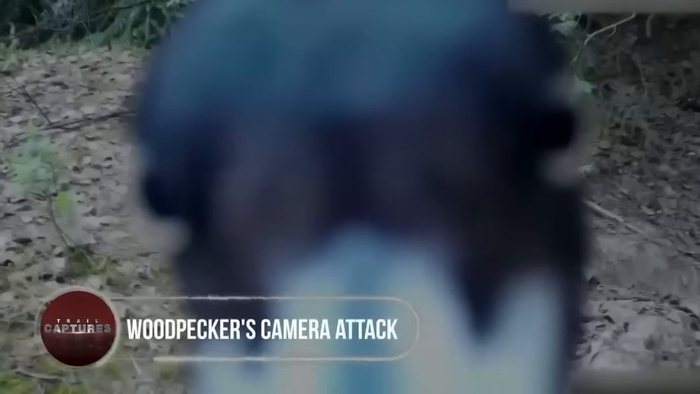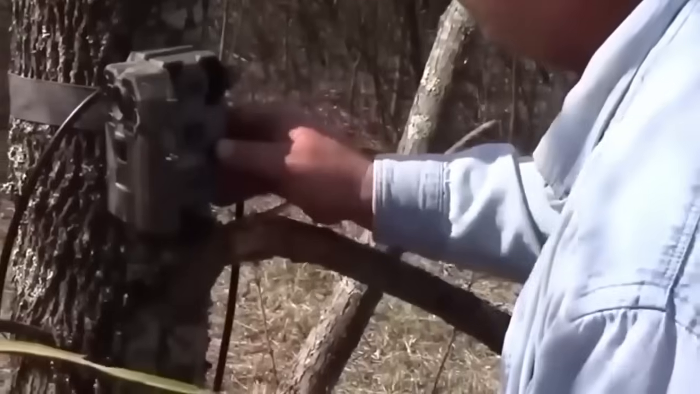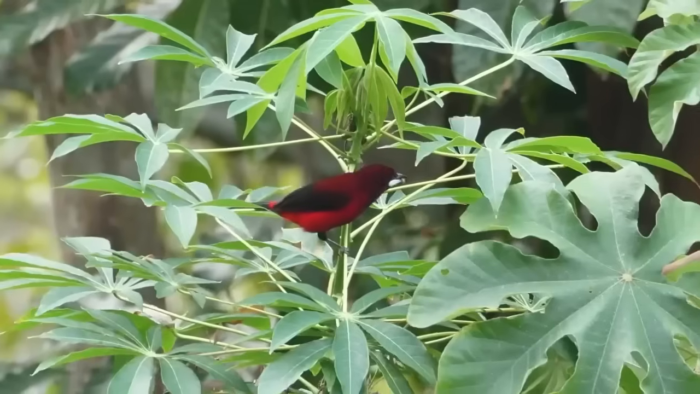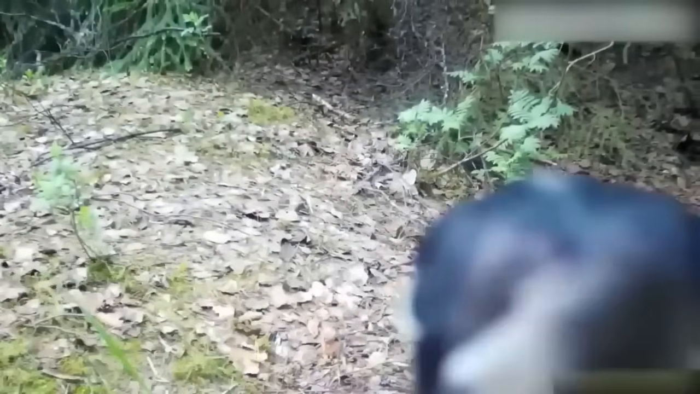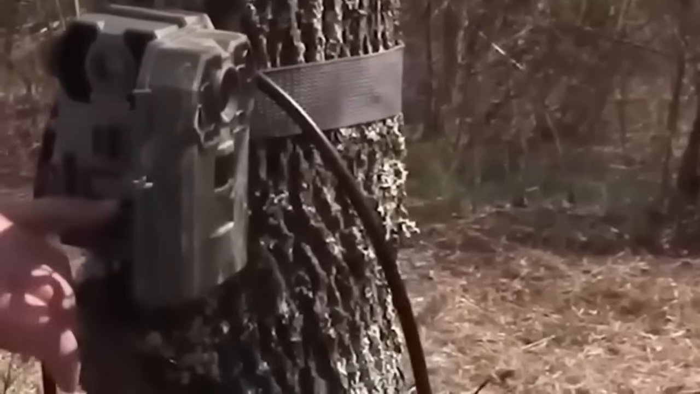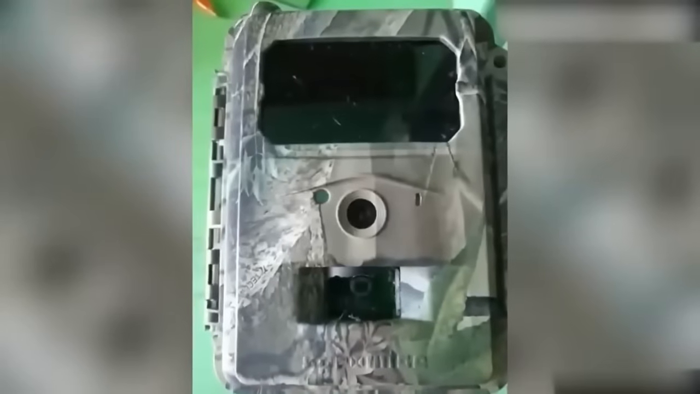Woodpecker's camera attack. When scientists set up a trail cam to record wildlife species, they had no idea it would attract an unexpected assailant. A curious woodpecker took offense to the camera's presence on the tree trunk. In a relentless attack, the woodpecker pecked away at the camera until it was completely destroyed.